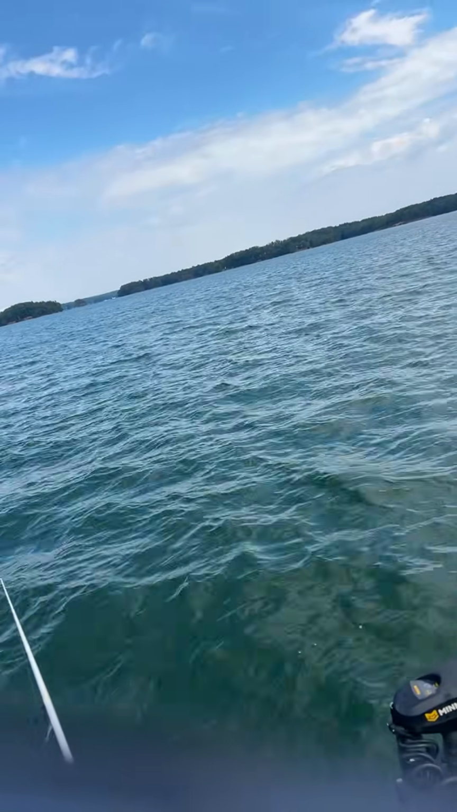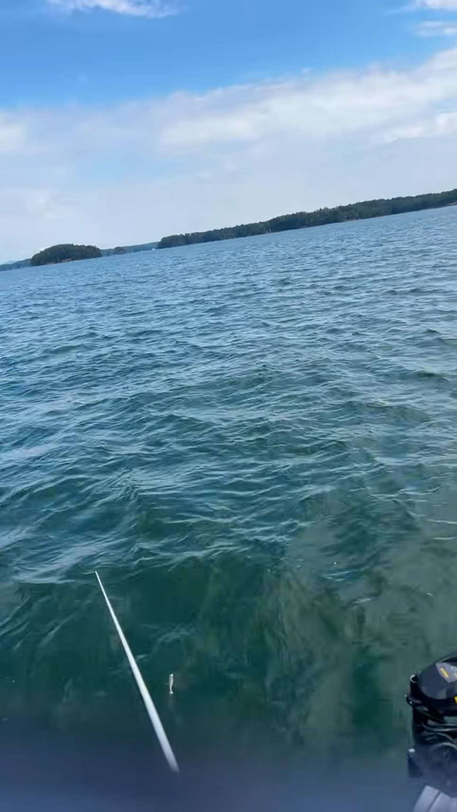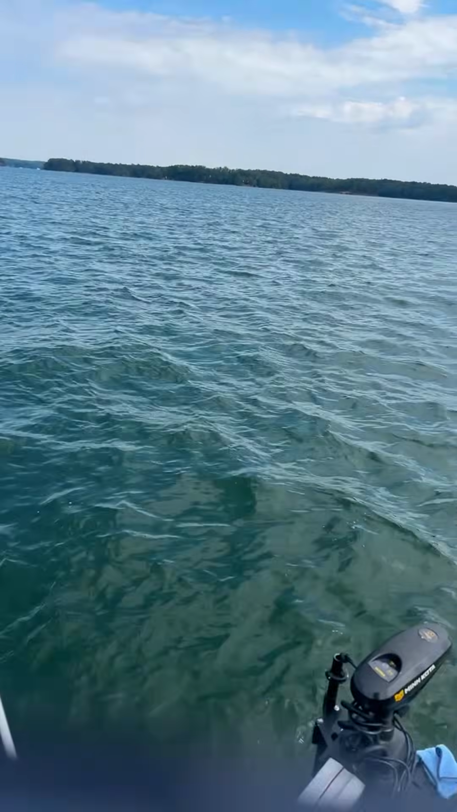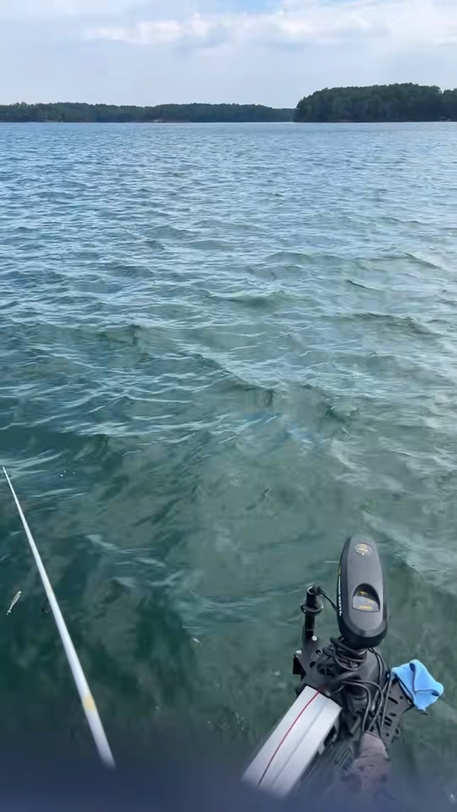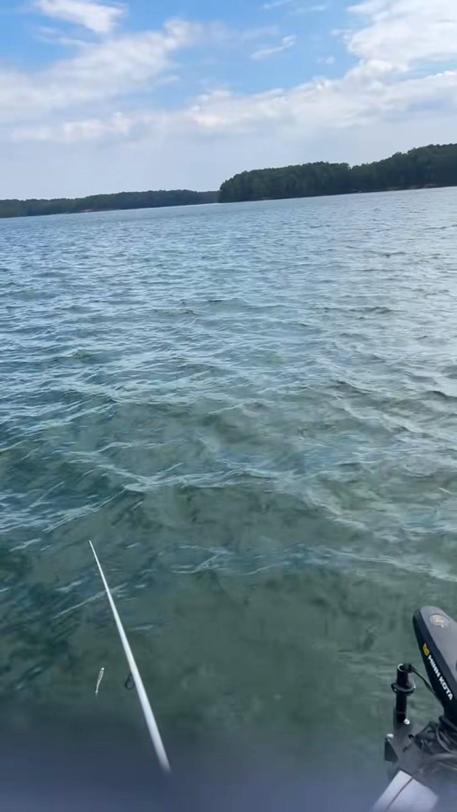Yeah, maybe a little too windy for me out here. I don't know if you can hear that wind or not, but it's a little breezy out here. TC said the wind is so bad. Can you hear the wind, TC?